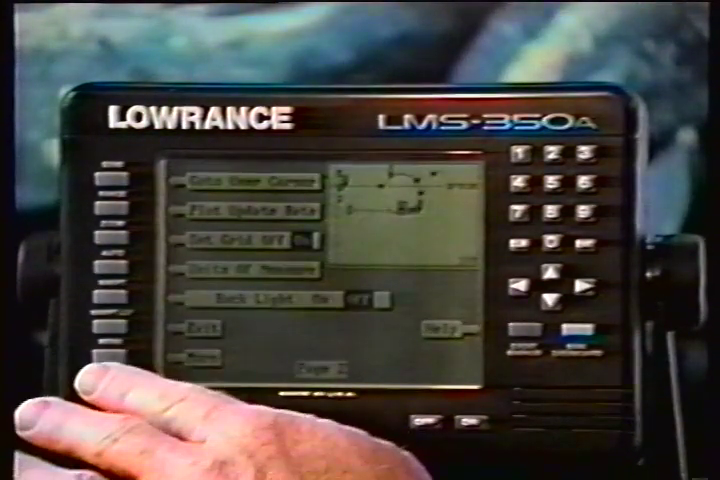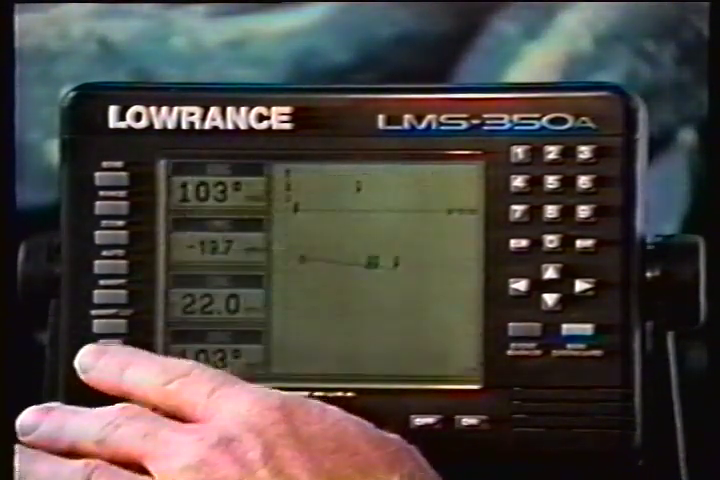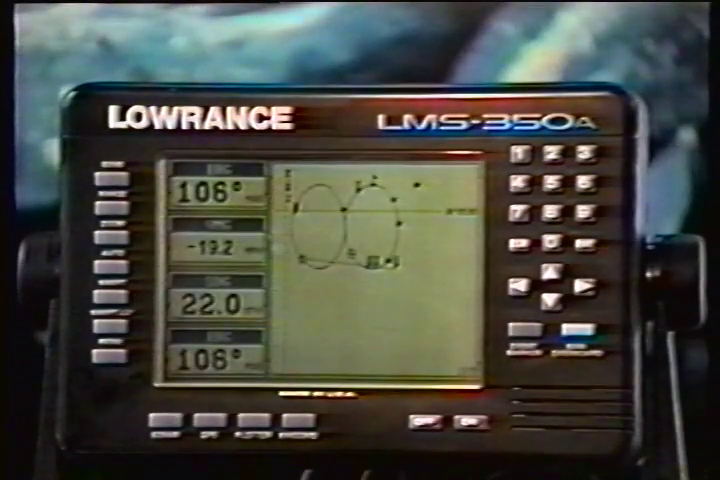The LMS 350A can place event markers or icons on the plotter to mark fishing spots, shallow water, or other special locations. There are 5 different icons to choose from, and there are 100 of each icon for a total of 500. You can place each icon individually. However, you can't erase a single icon once you've placed it. To erase an icon, you have to erase all of the icons in that group.